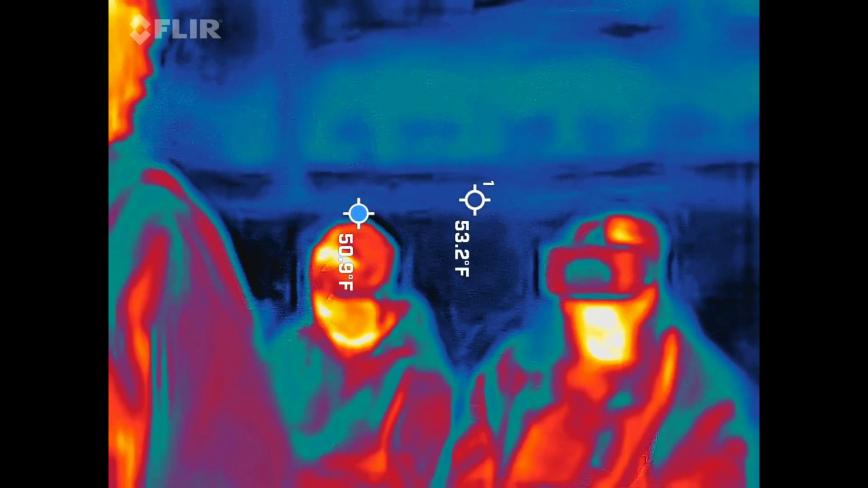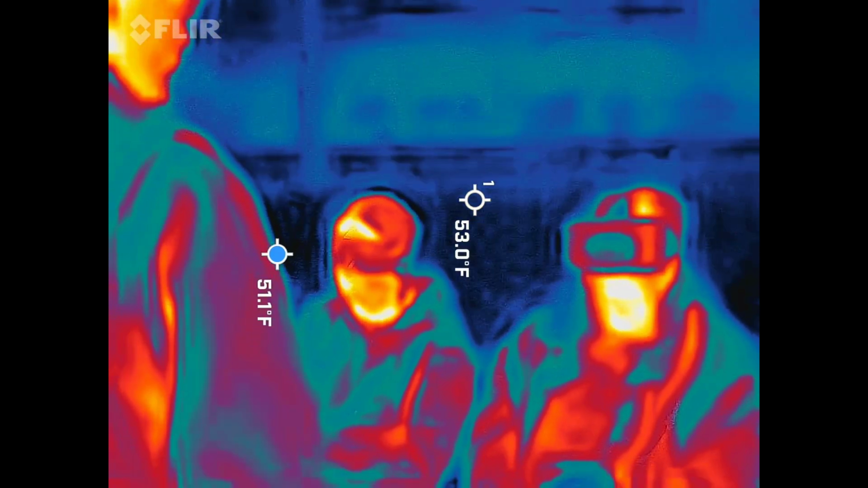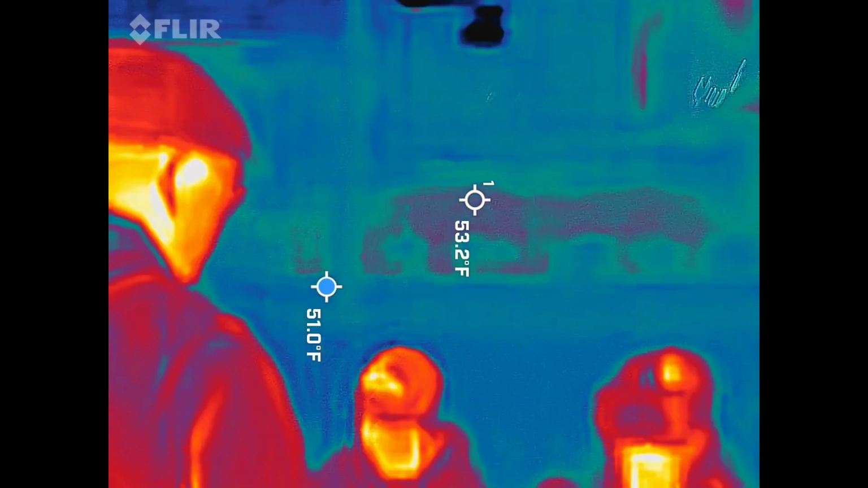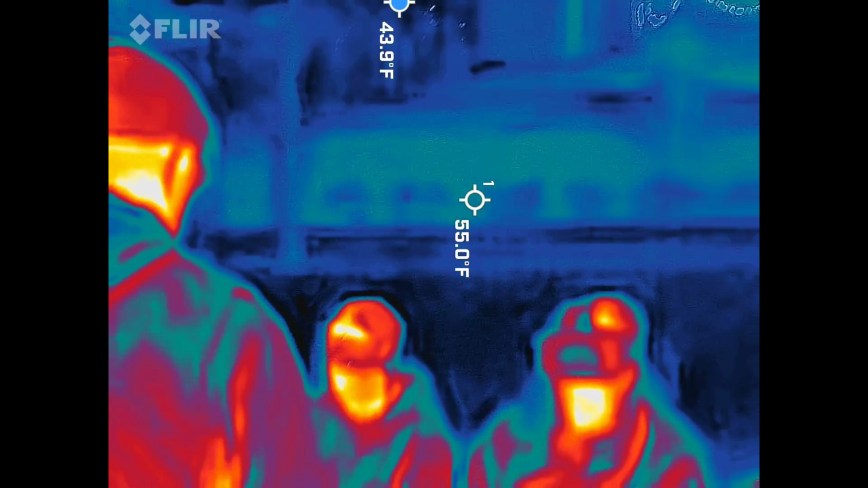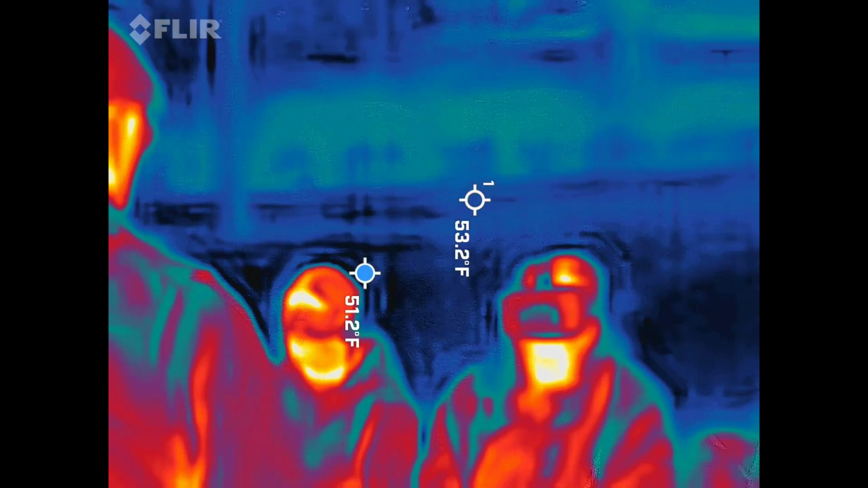Are these going to look like photographs? These are going to look like photographs. Never mind looking for images in the smoke. Okay. Photographs. Fire department. Henry, let's get back on track. It was here.